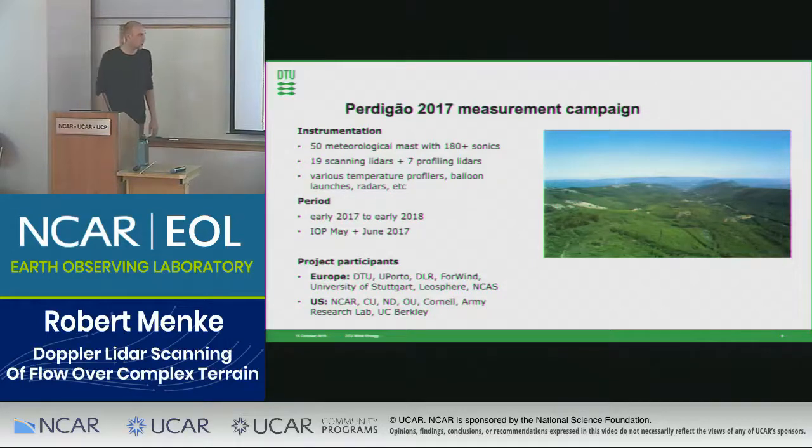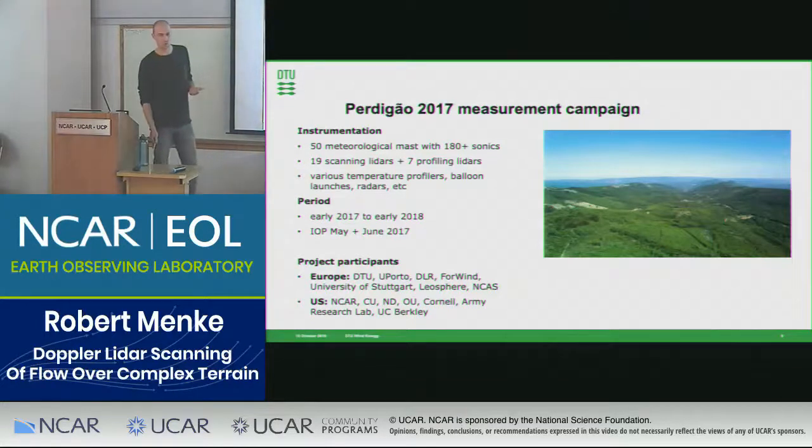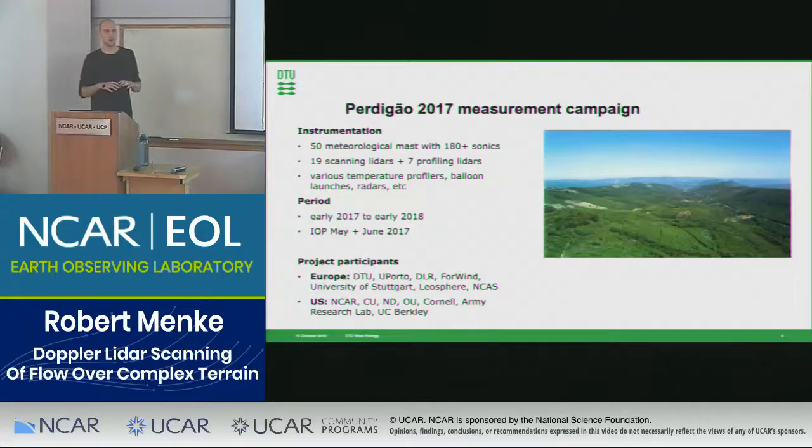The reason why we went explicitly to this site in Portugal was this unique terrain feature of these two parallel ridges that you can see here in the picture, which make the terrain very complex but still give it an understandable structure so we could expect certain flow phenomena.